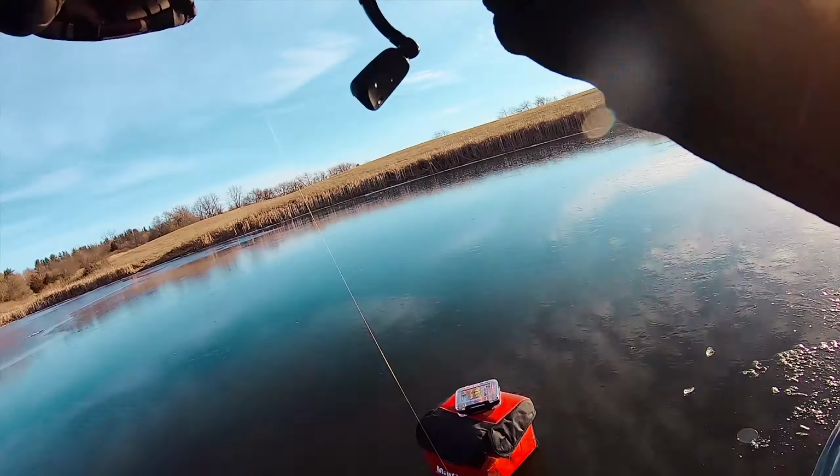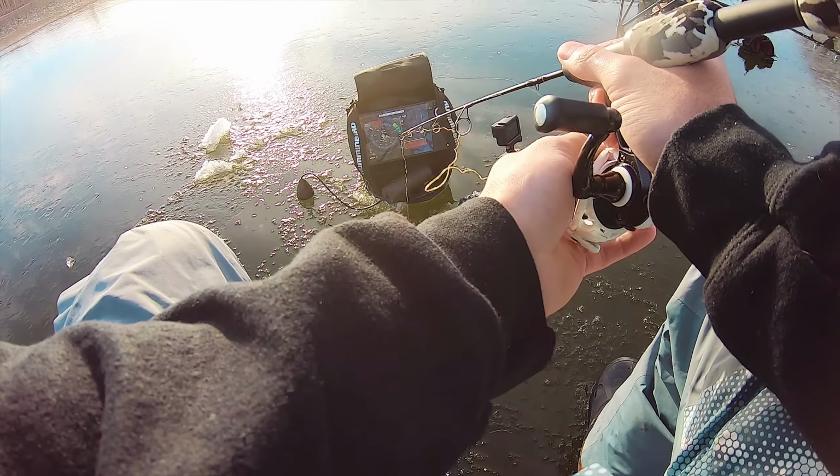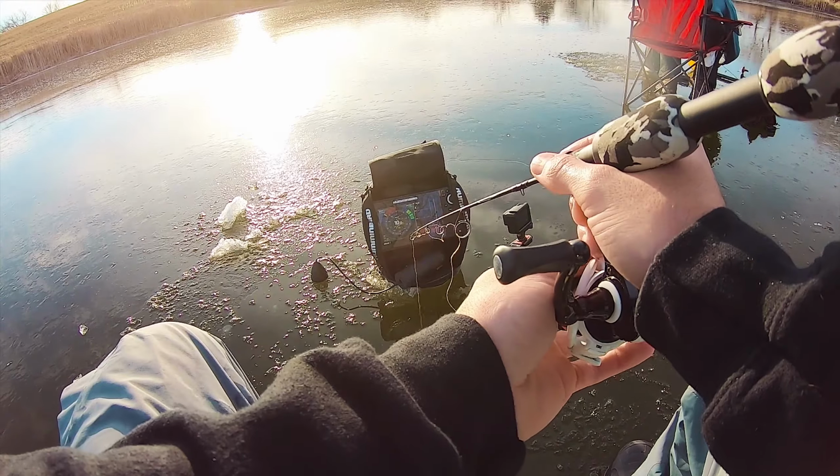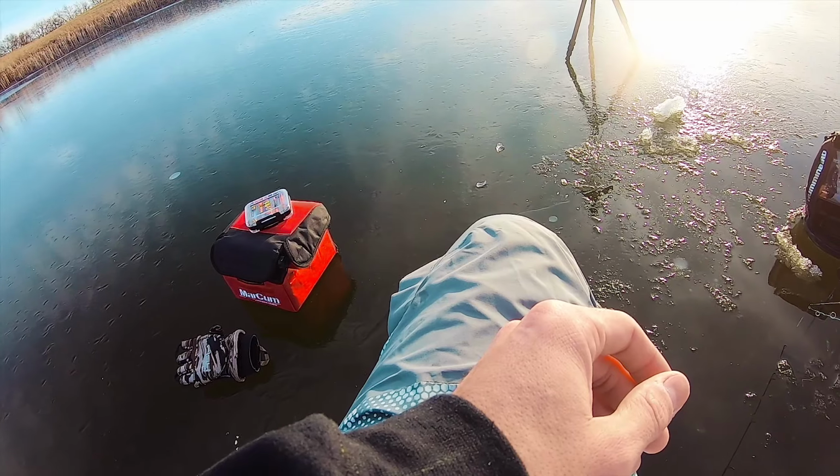Right, this is a nice one. Check this one out. All right, guys, that's the third so far for me. Using a little tungsten gold jig, tipped with a wax worm. Oh, dang.